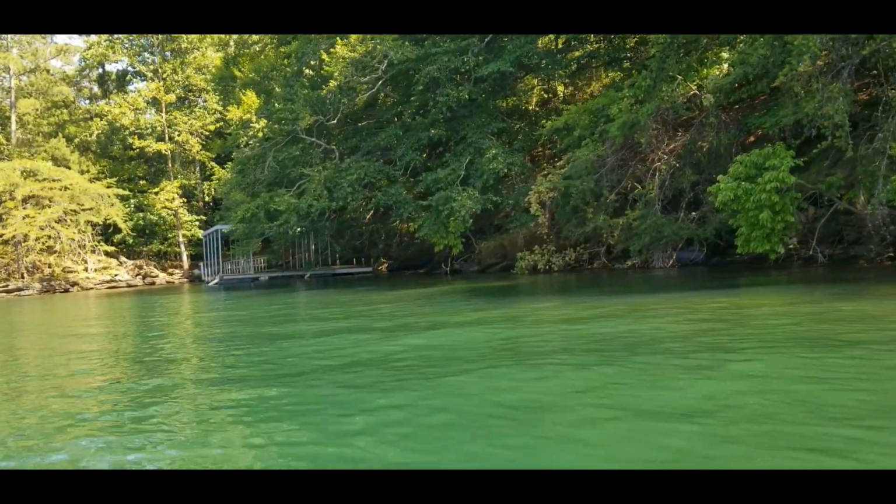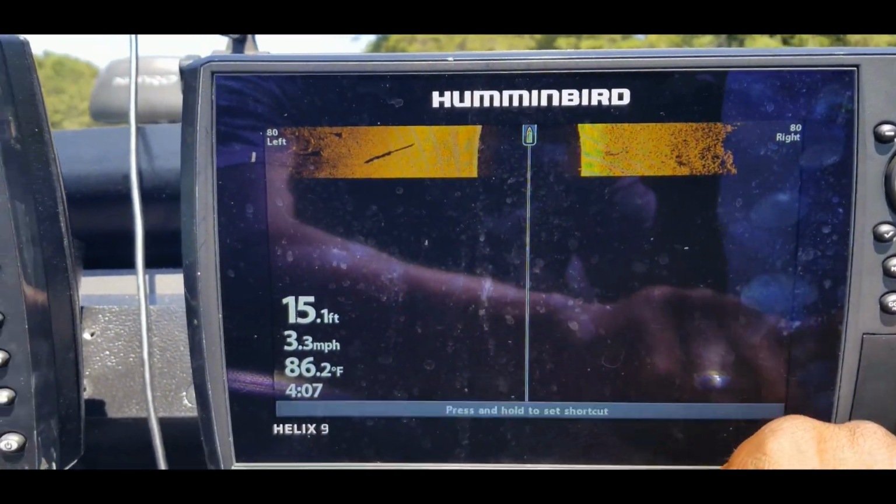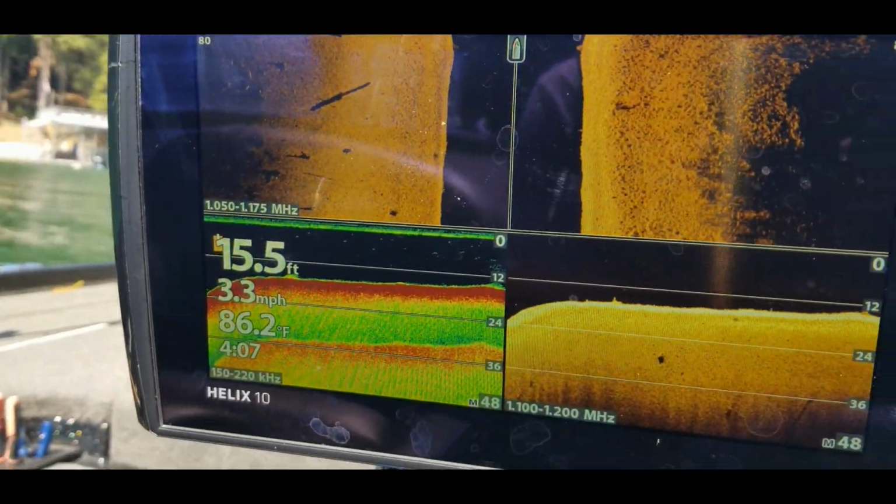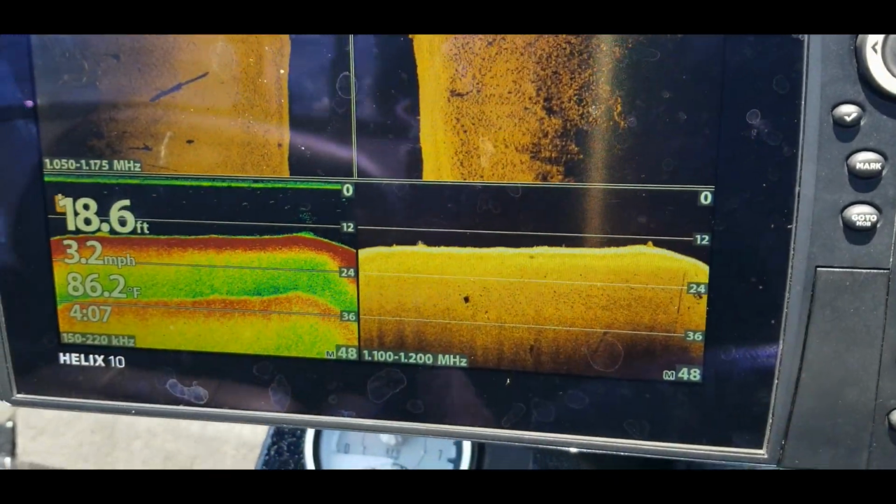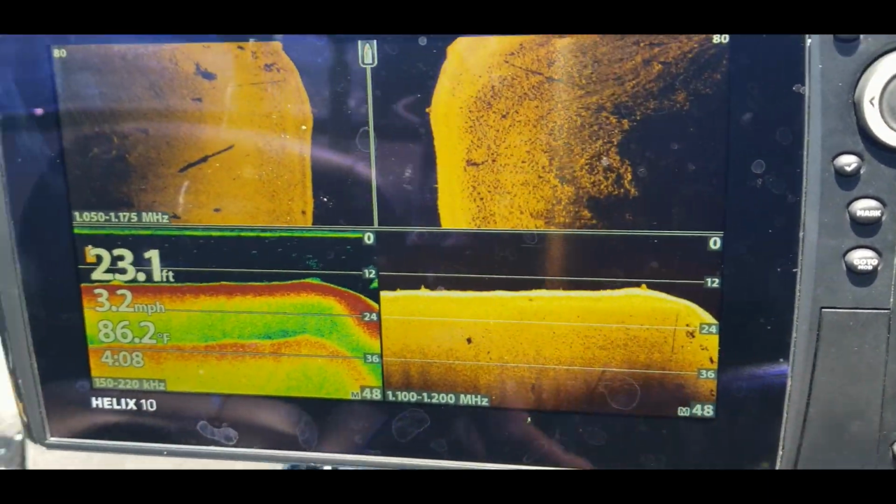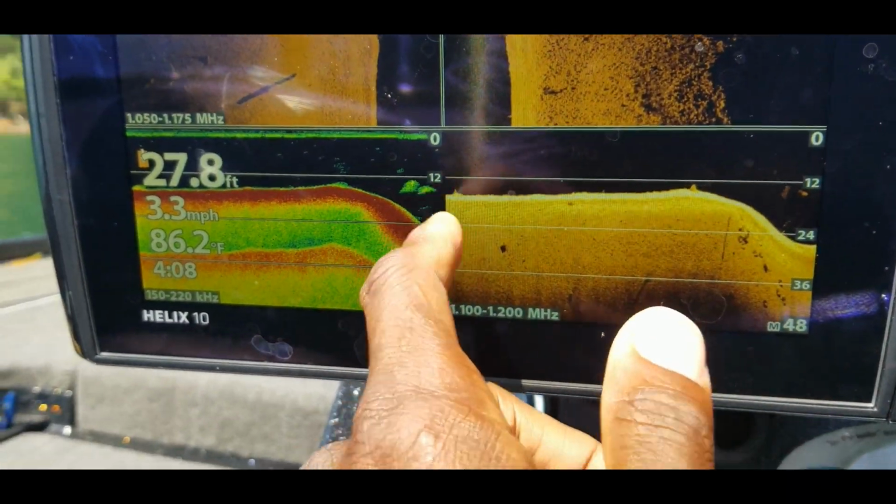All right, so there we go. This is what we're heading into in this cove. You can see some rocks over there. Let's go ahead and put this one back on the mapping. All right, so there we go. We can see on the side imaging, there's the bank right there. We haven't really run over any type of brush piles or structure yet. All right, there's some bait fish.